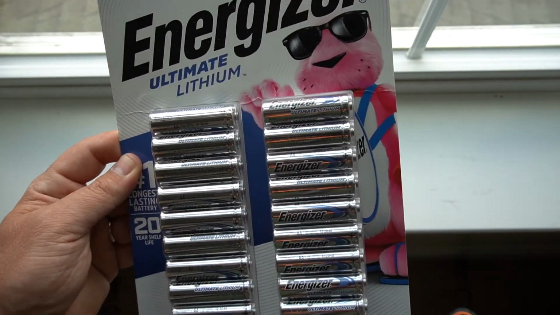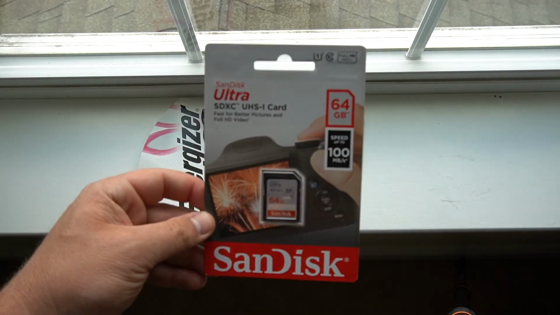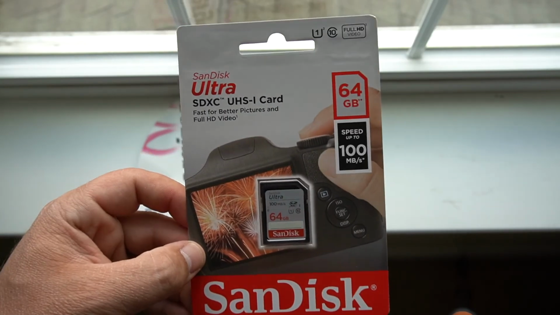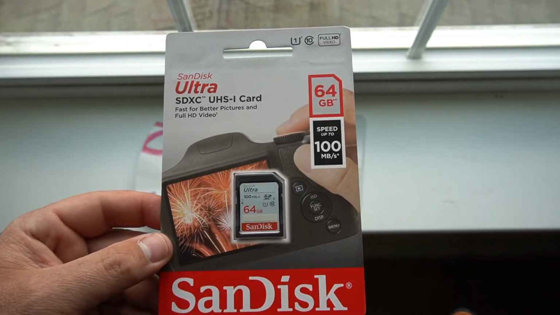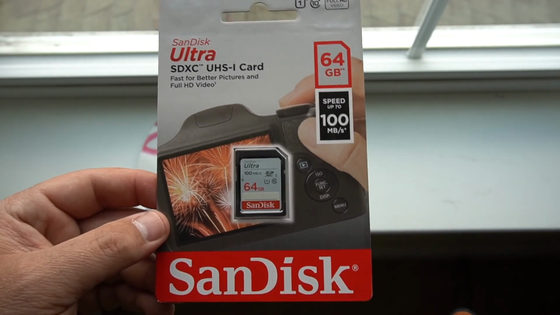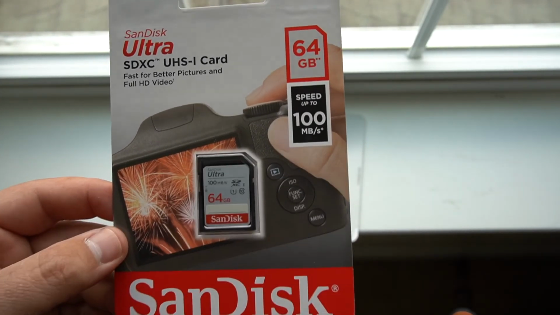Like I said, you get an 18 pack. And then this is the SD card I'm using, SanDisk Ultra 64 gigabyte. I'll link this down in the video description below. I picked it up off of Amazon for around 10 bucks. When you're running video, you want a little bit bigger of a card so you don't fill it up as quick, depending on what your settings are and how long of videos you're actually recording.